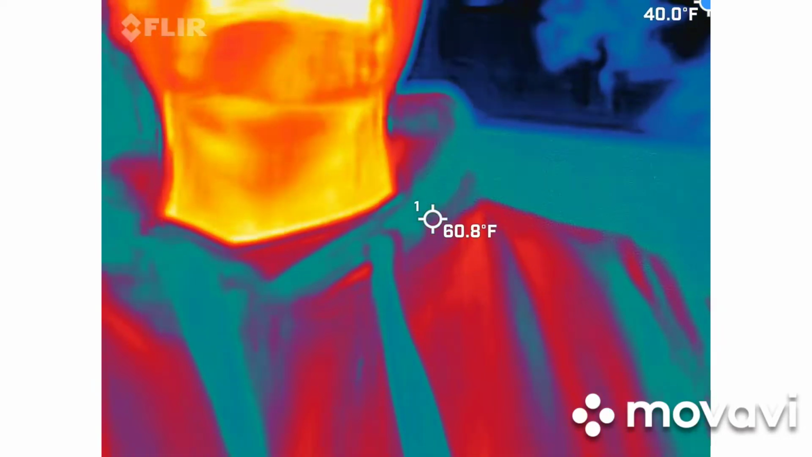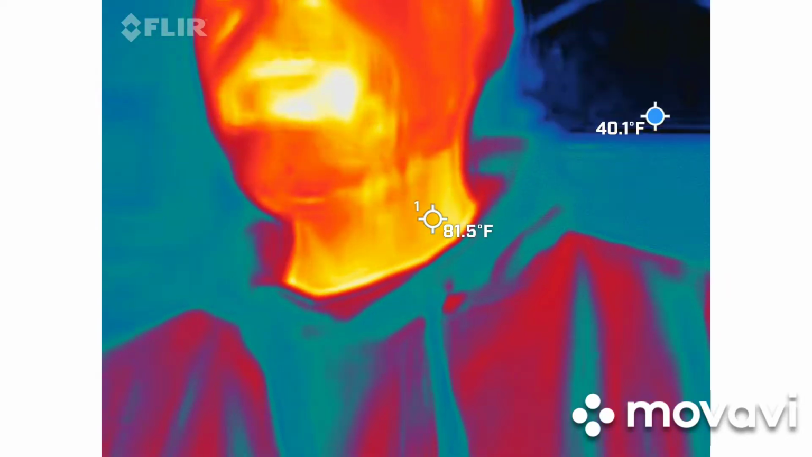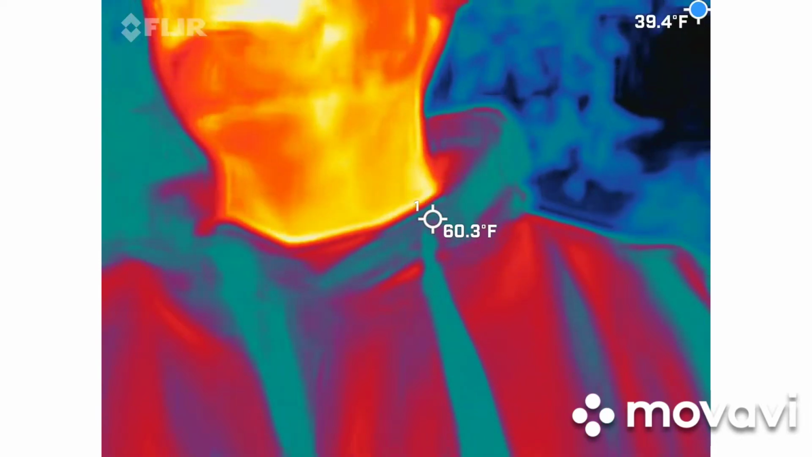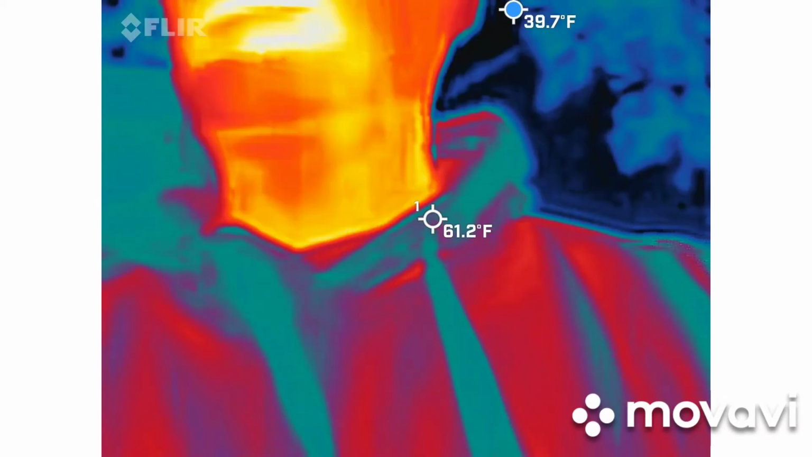Everything around me should be somewhere blue or black, all right? Those are your colder areas. Anything that takes shape or starts moving on its own that's blue or black, hopefully we will. But that's something that we should be looking at for certain. That's what we'll be looking for.